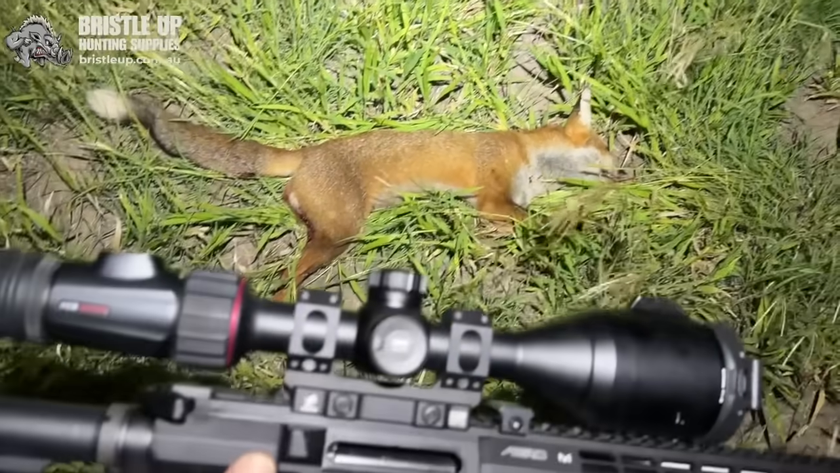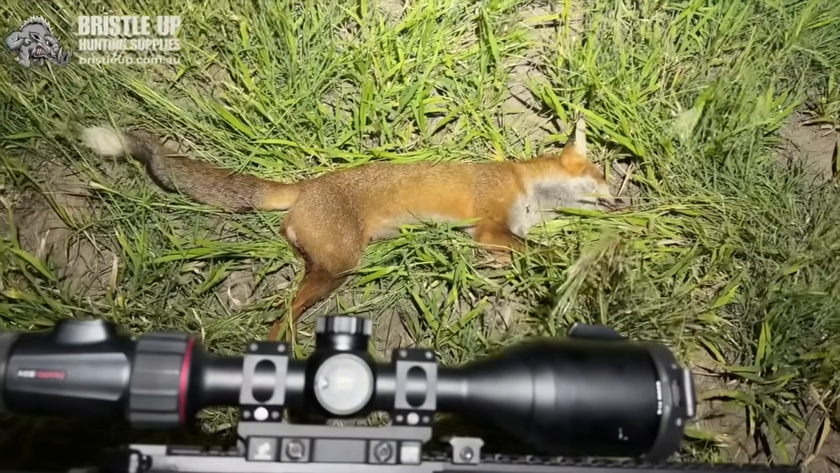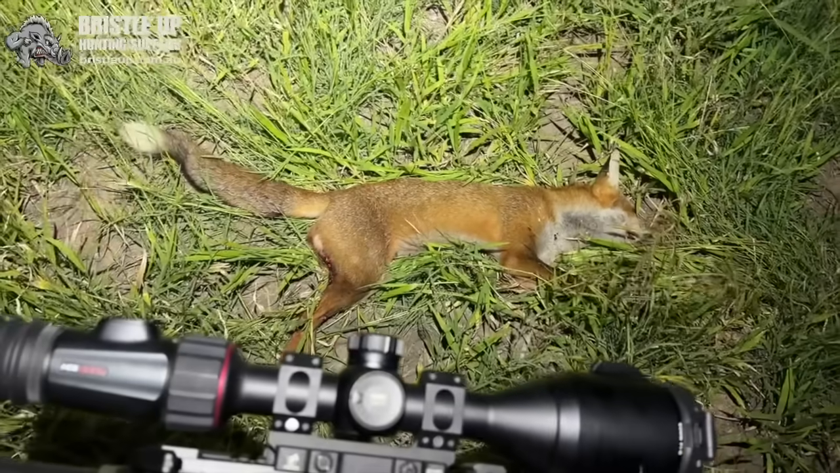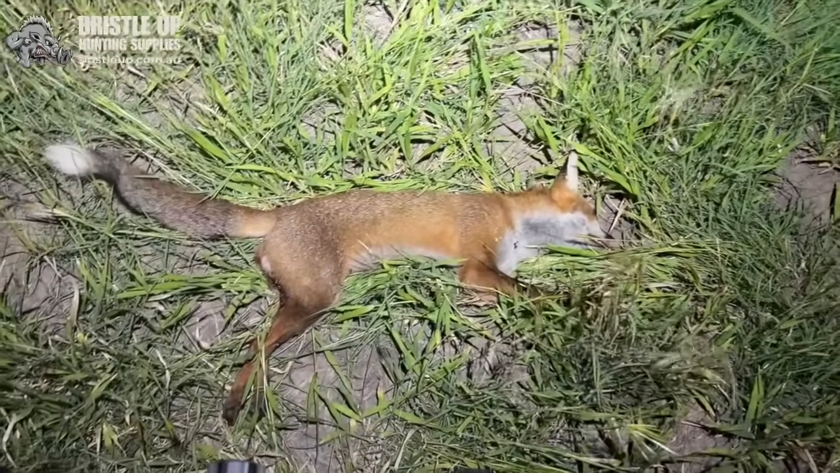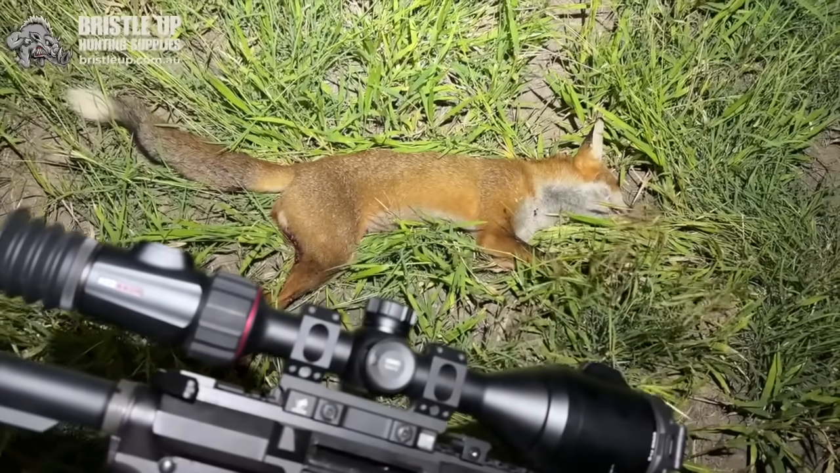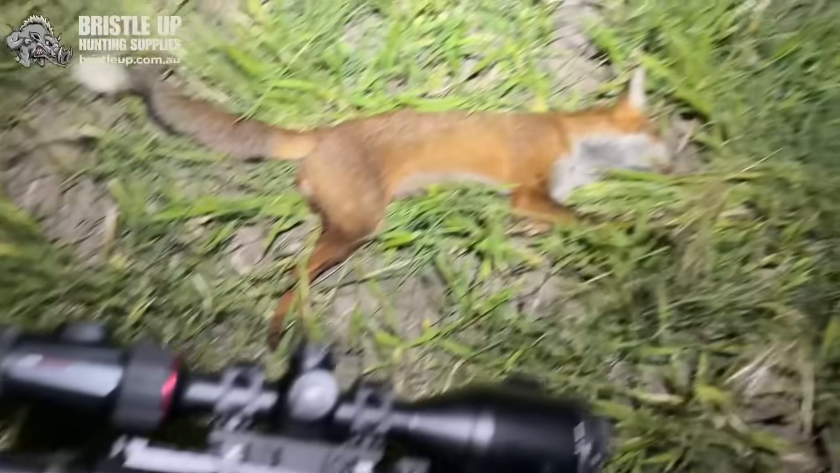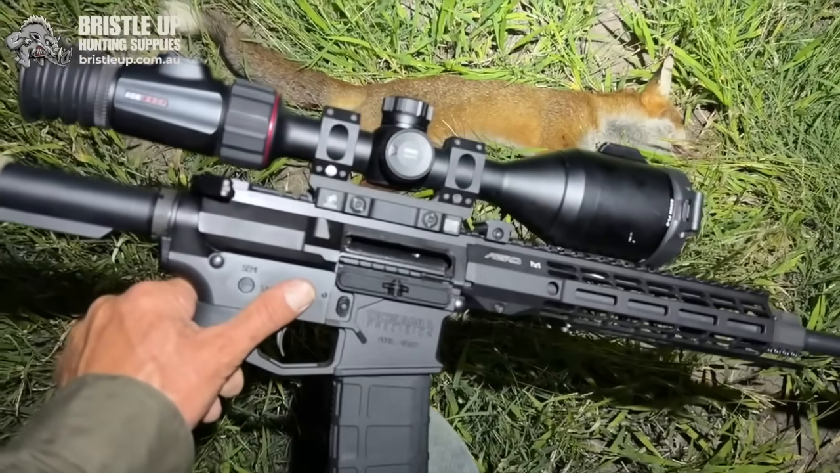Well, I'd just about given up, but anyway, I just got back in the ute and turned the lights on and come up. I thought I'd put the solar panel up on the camera to charge the battery again, and here he was in the headlights just down the track again. So I missed the first couple of shots and thankfully got him in the third one as he's running away, and just had to come here and finish him off. But very nice bit of gear. It's very handy in these situations.